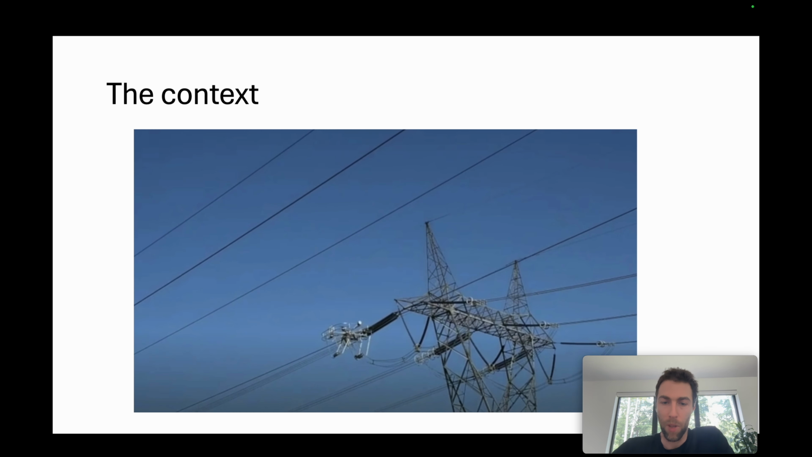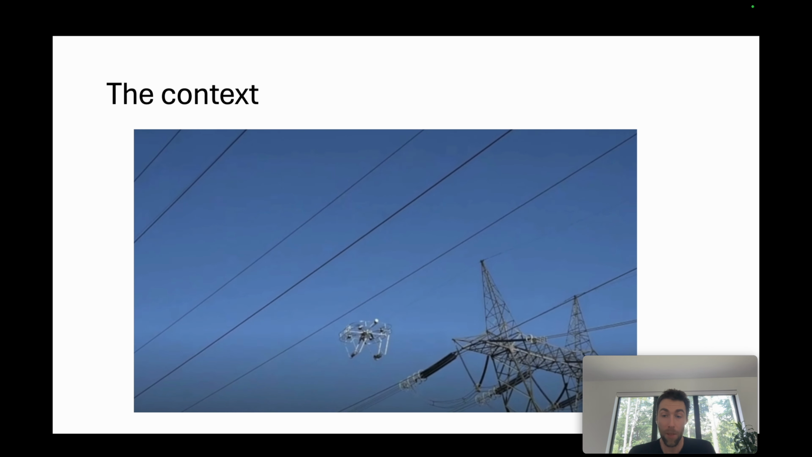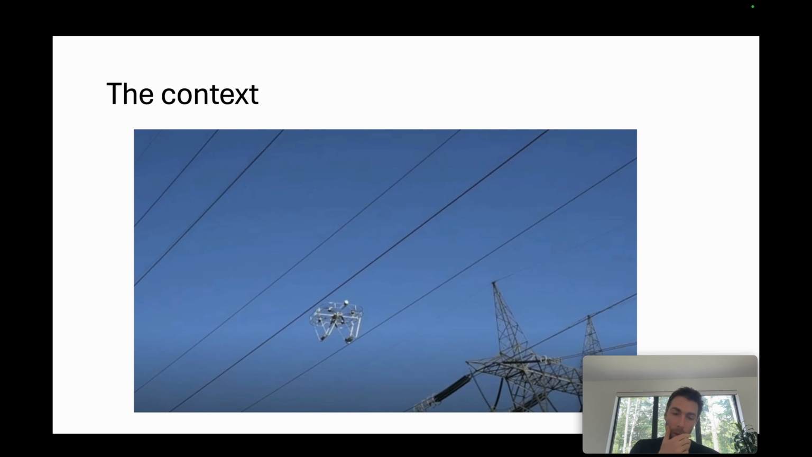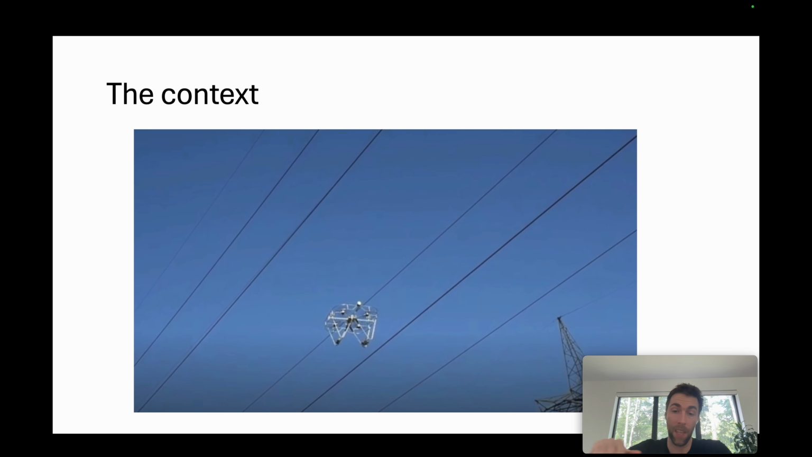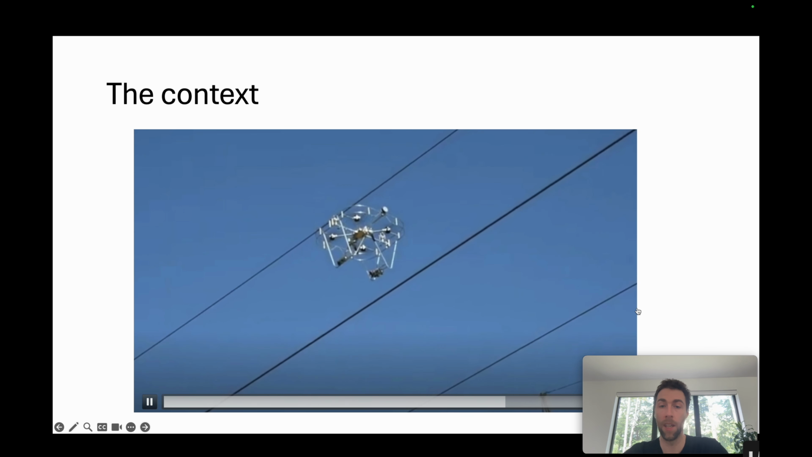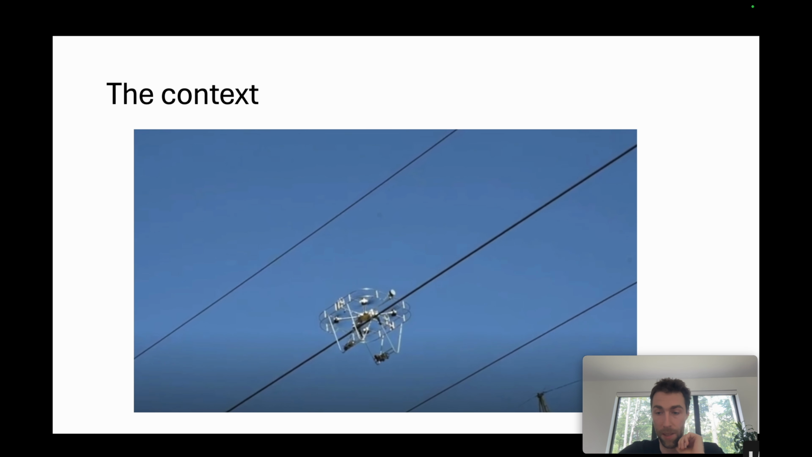So in this paper we are interested in a technology of using autonomous drones to help with the inspection of power lines. In particular, we are working with a drone that can navigate autonomously in the power lines to land on them to conduct some measurement, inspection tests mostly.